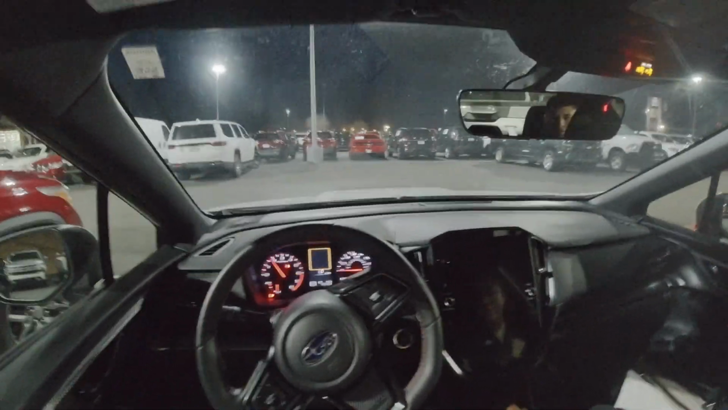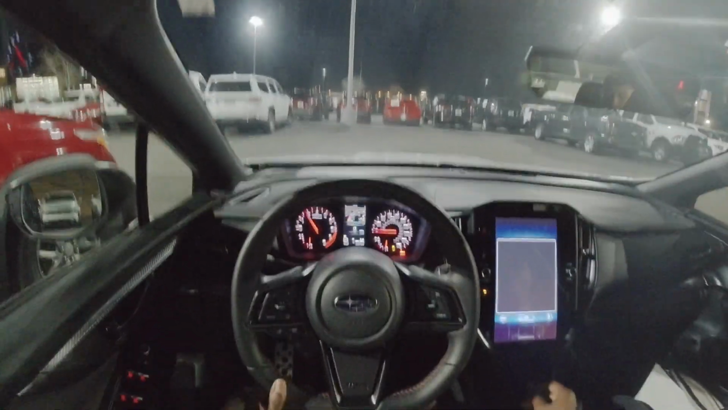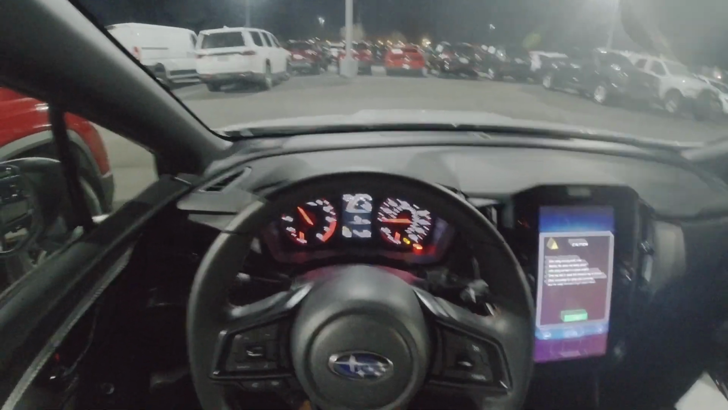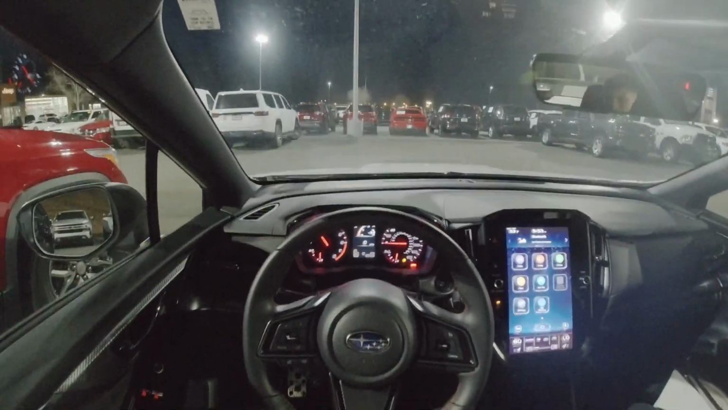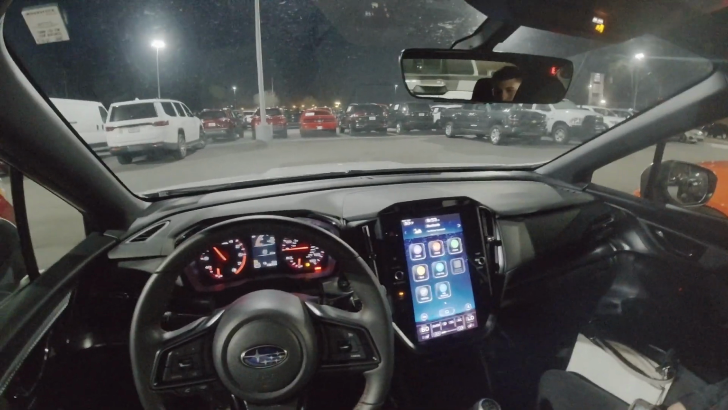Just start. That sounded kind of weird. I don't know how much fuel this is. I don't know. We'll find out. Okay. So far, I like the analog. The screen. Yeah. It gives me nostalgia from the old times, older vehicles.